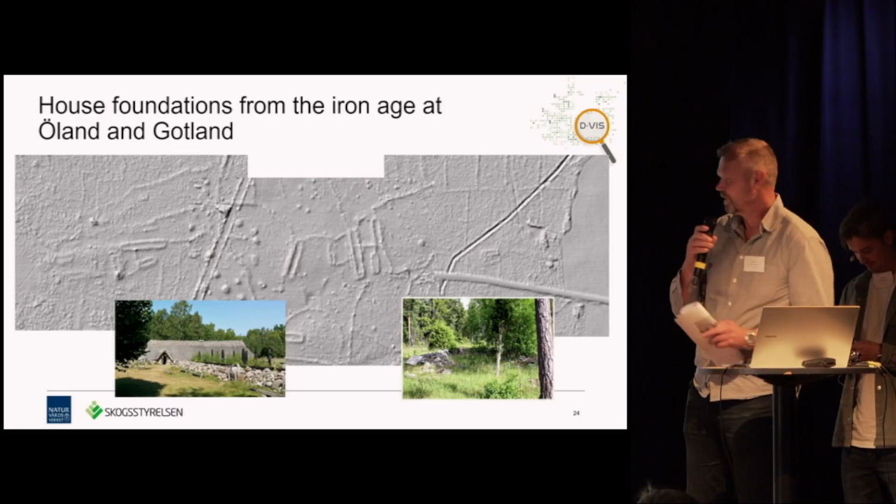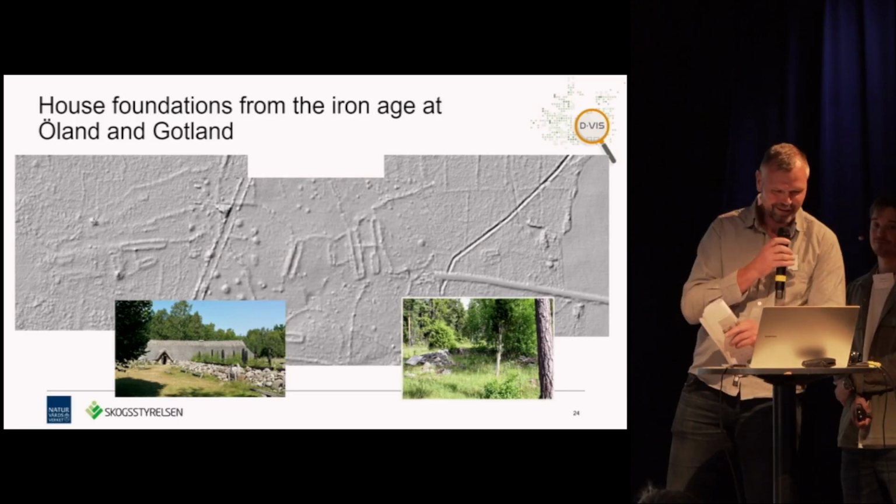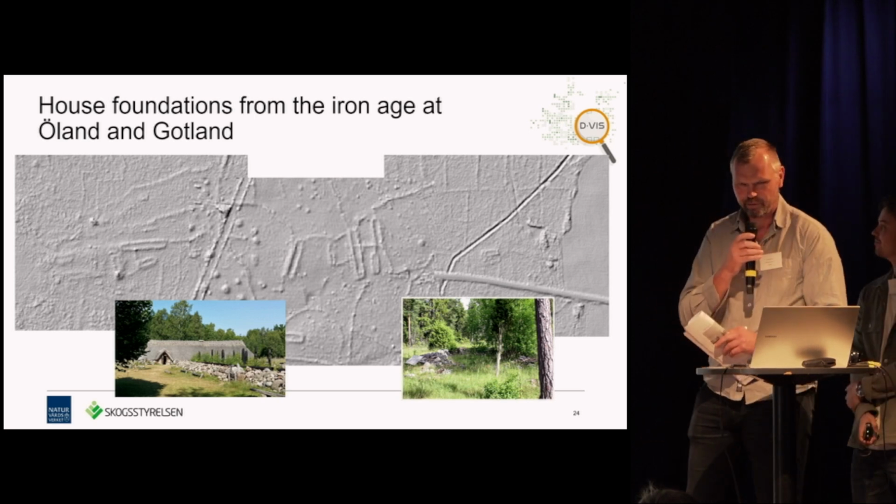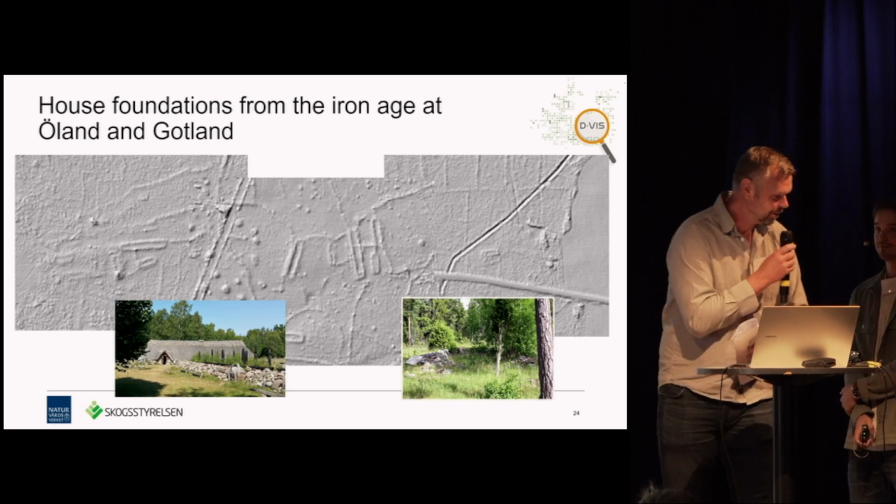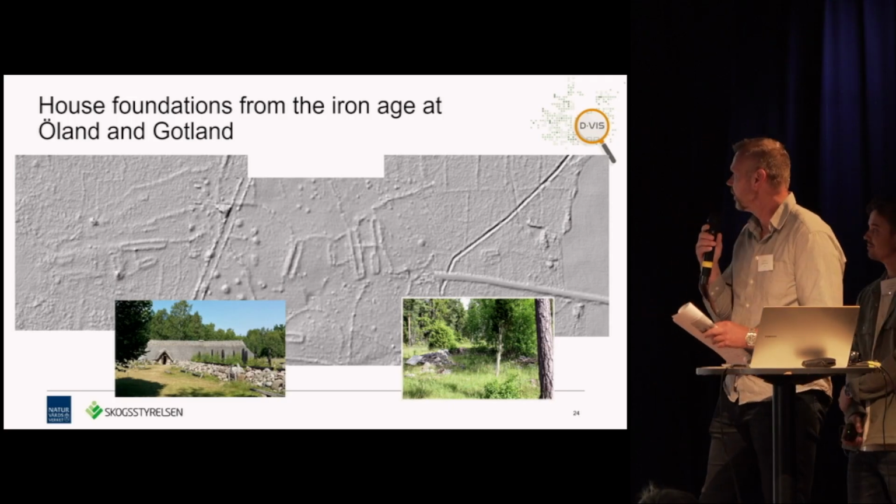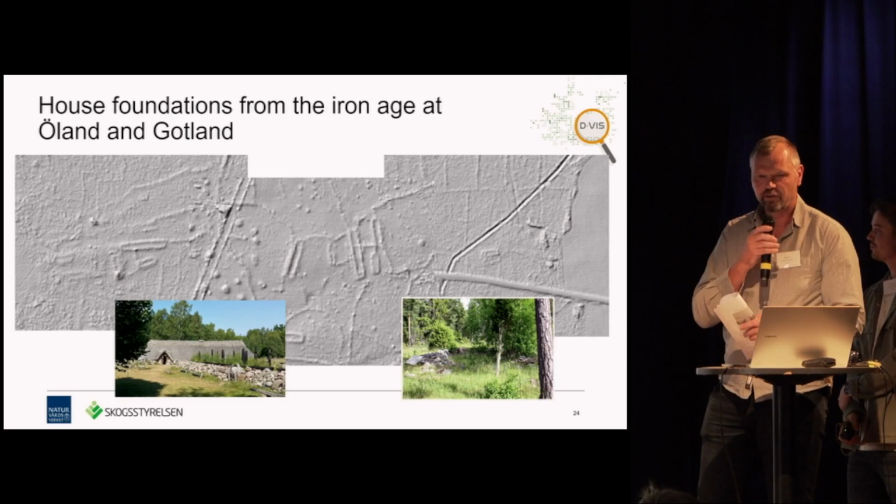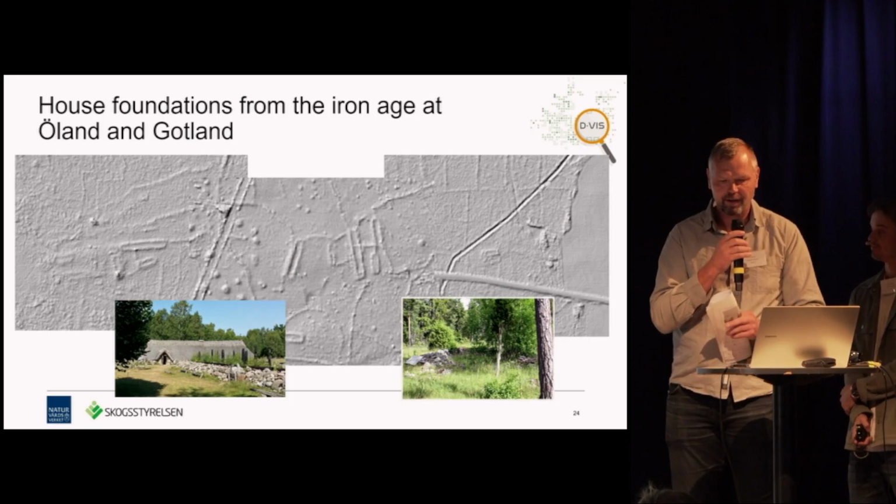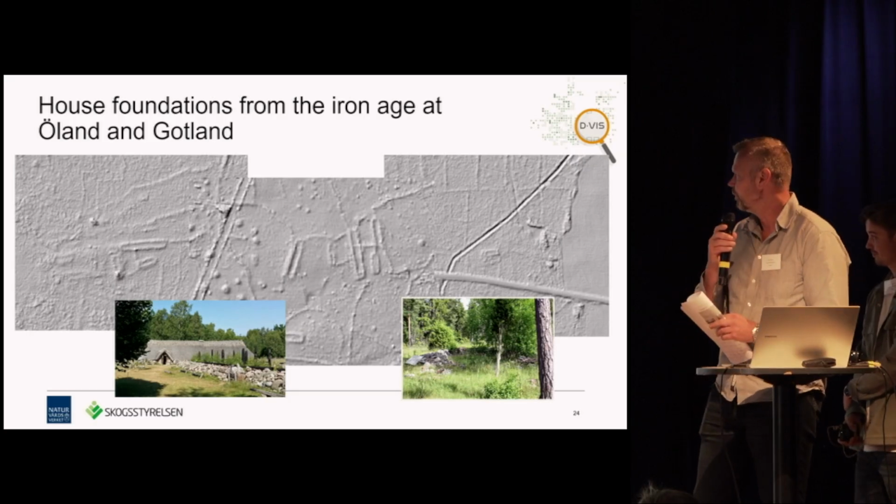We were discussing leaving this PowerPoint out the other day, but in that moment I had an email that the annotations were finished by a guy at the regional museum. So we will continue with the house foundations from the Iron Age any week. I think it's like 100 or 200 annotations, so it will be interesting.